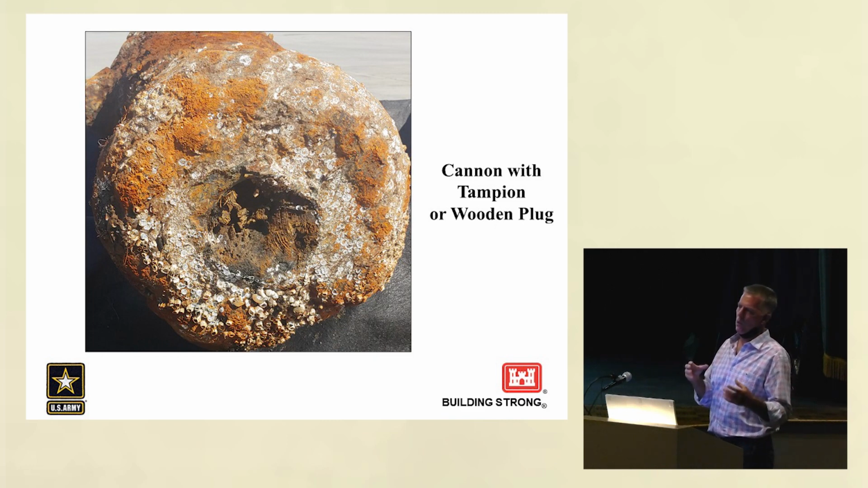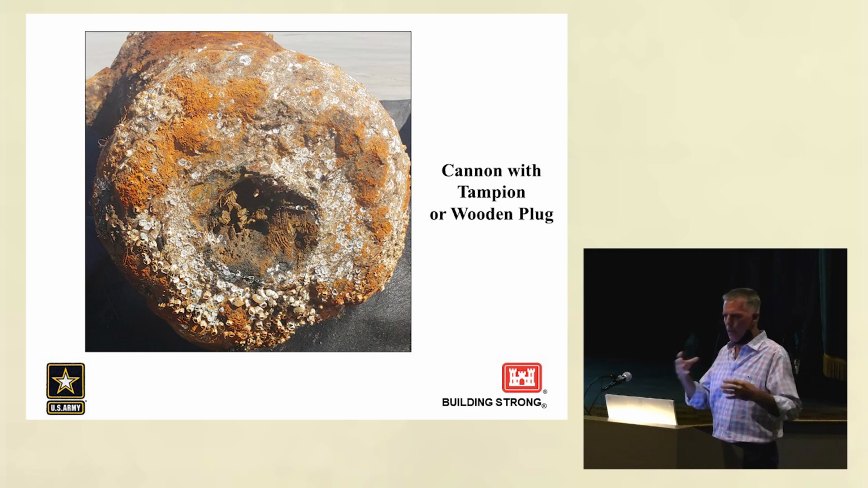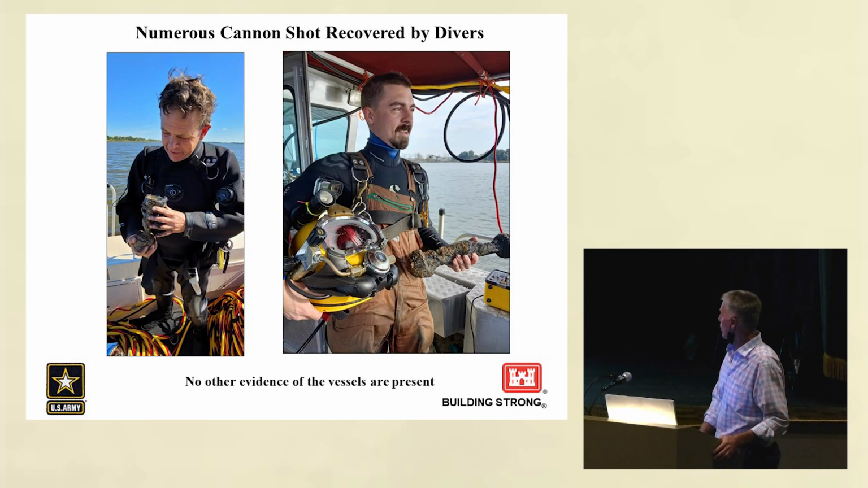Oftentimes they would put a ball in and kind of oil it up and put the plug in, and as the ship rocked back and forth, the ball would slide up and down and keep the barrel clean, as you want all your barrels clean, even today, in whatever gun you're using.